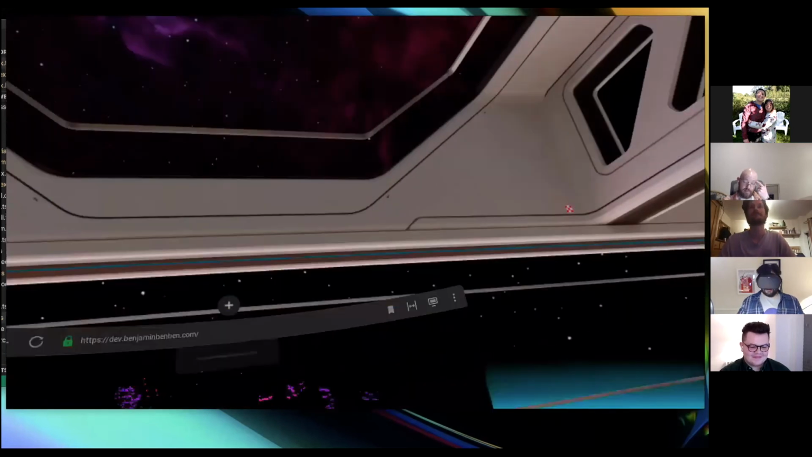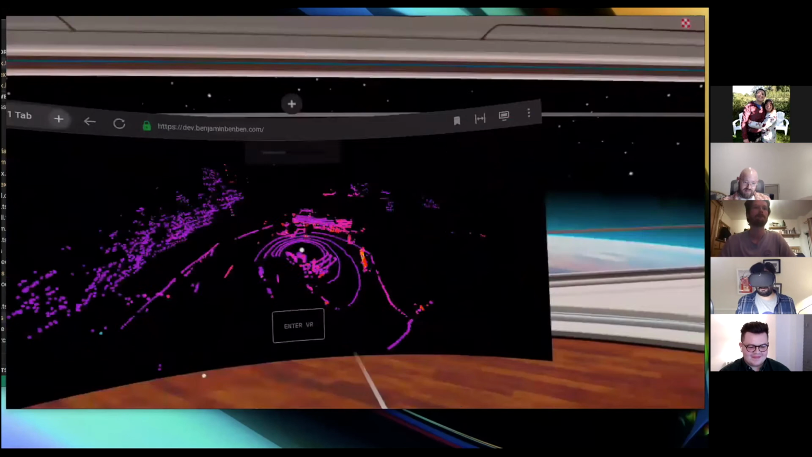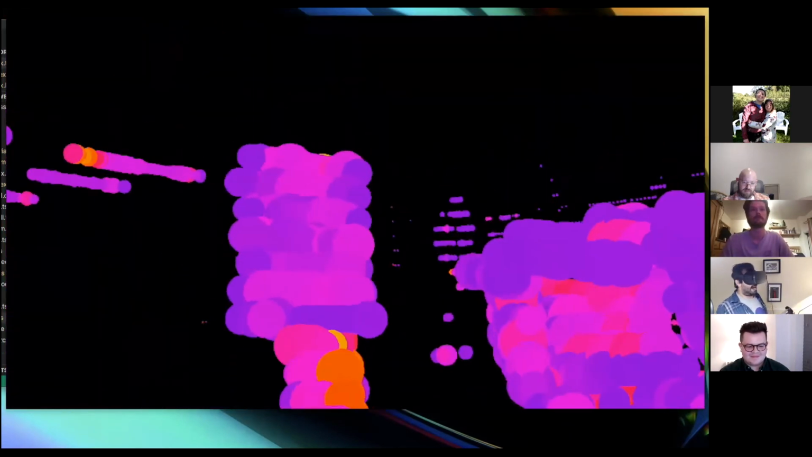But now something that's new is this enter VR button at the bottom, which is something the script put in. When I click that, it takes me into the space, right? So I can now look around and see that car. I can pause it with this, and I can move around here, and now I can experience this in quite a different way.